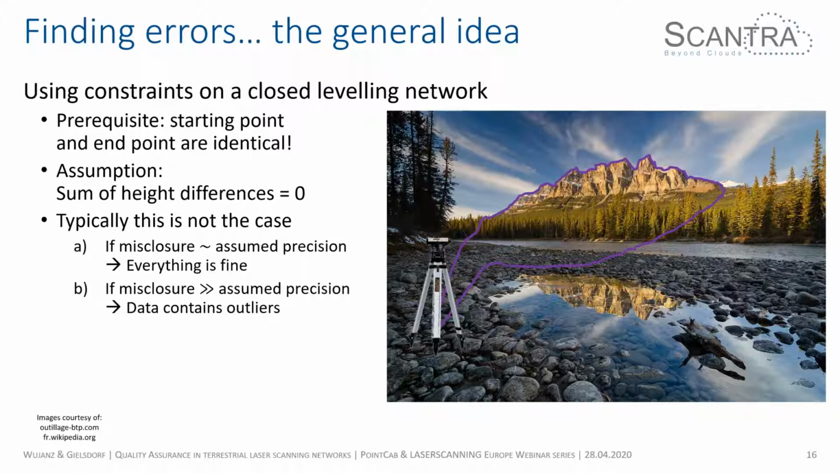So there are two different cases that we have. For instance, if the misclosure is roughly in the range of the assumed precision, then everything's fine because that's what we expected.